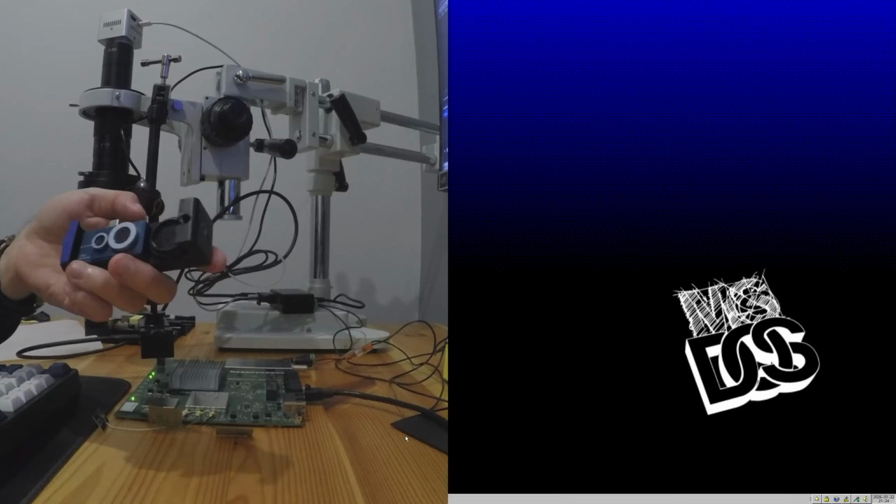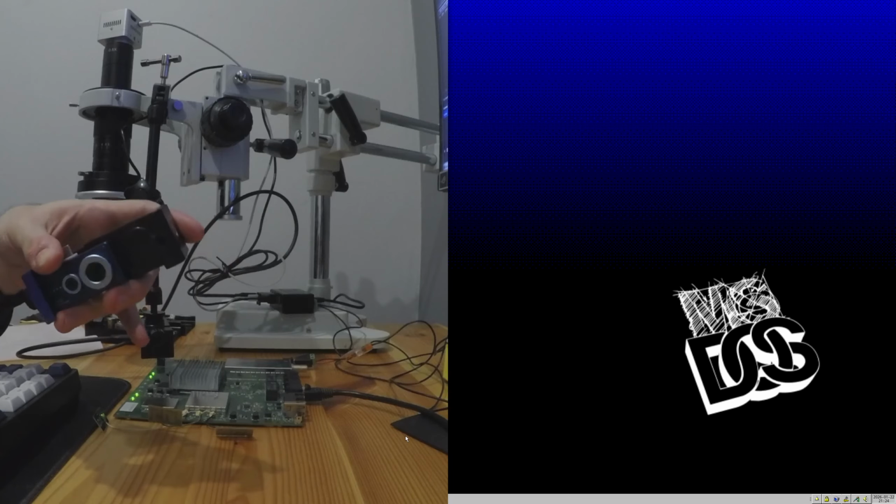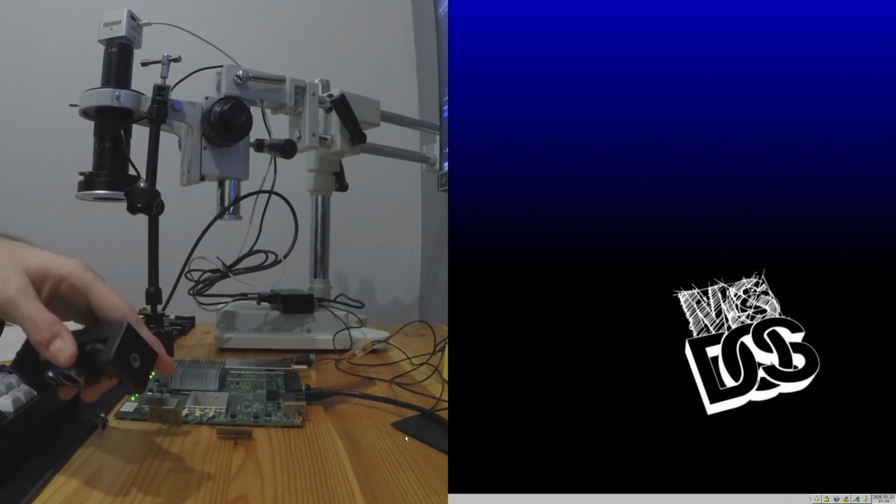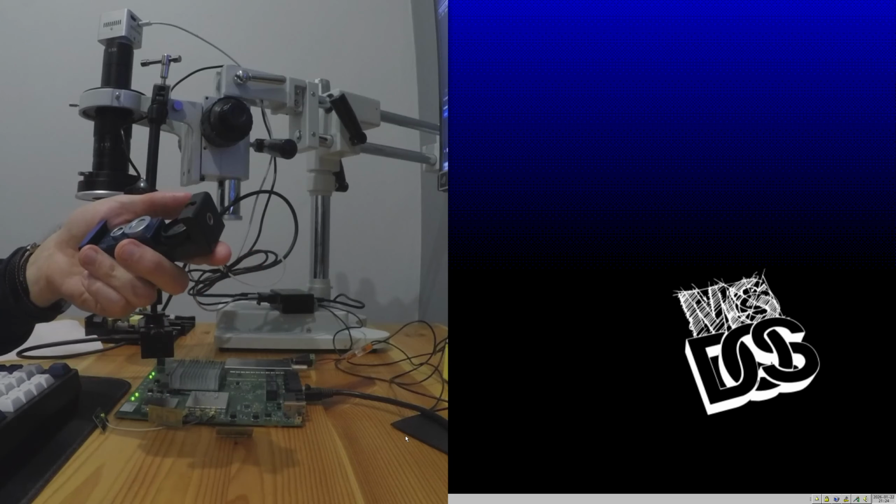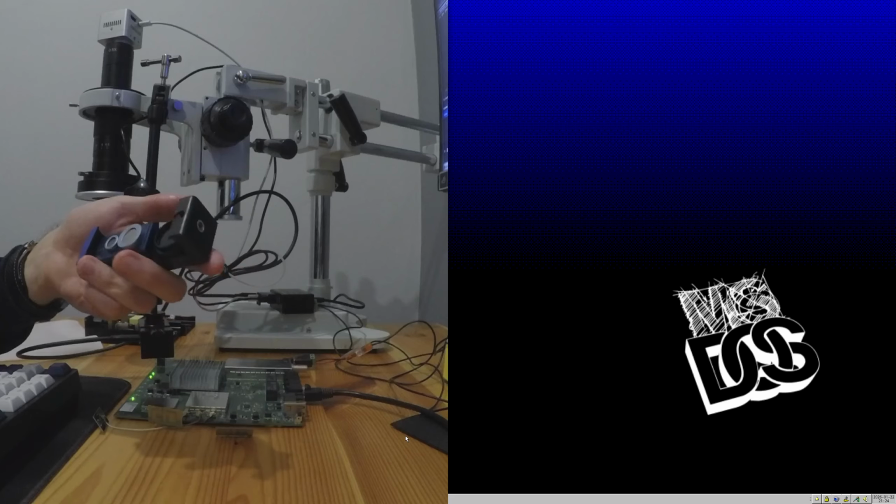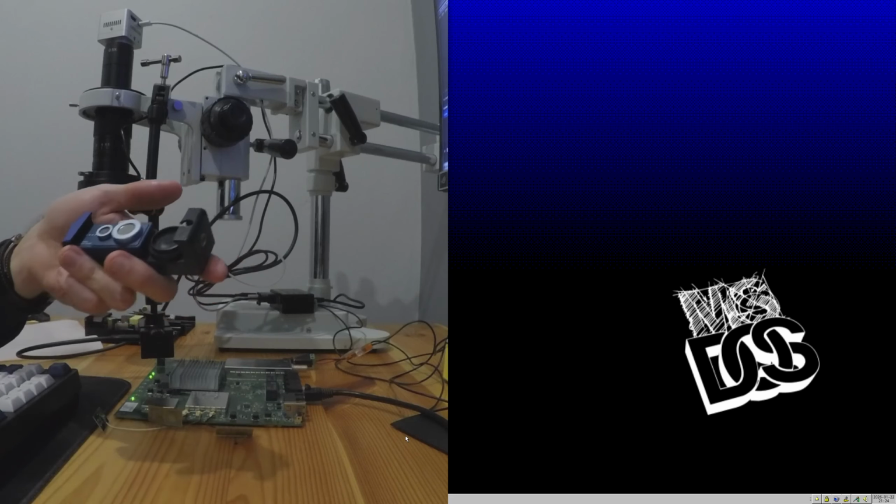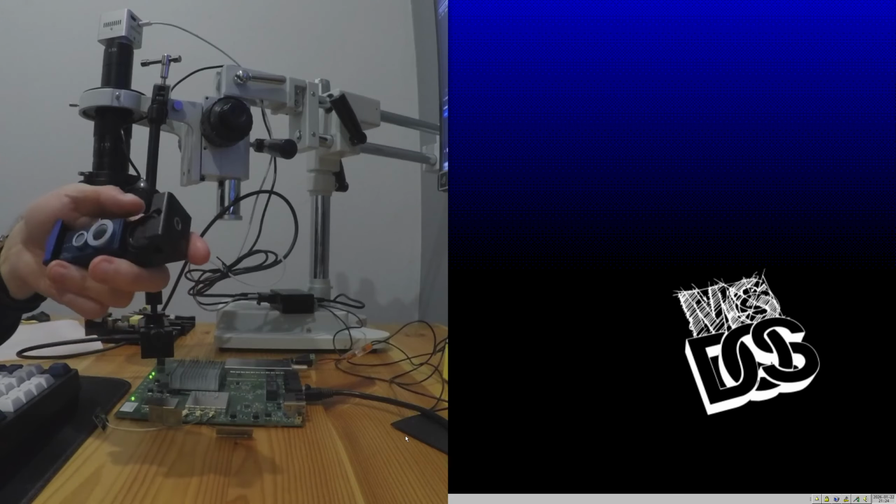Alright, so a quick summary. For SMD soldering, I would probably prefer the cheaper version, and that's because the thermal image is equally good on both the regular T7 and the T7 Pro. And I don't see a reason to pay an extra buck for the visible light module. As you could see, it's not really helpful in large magnifications.